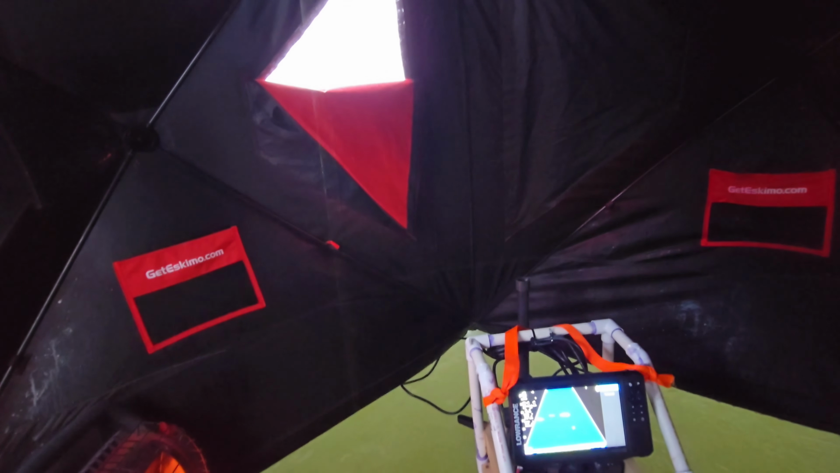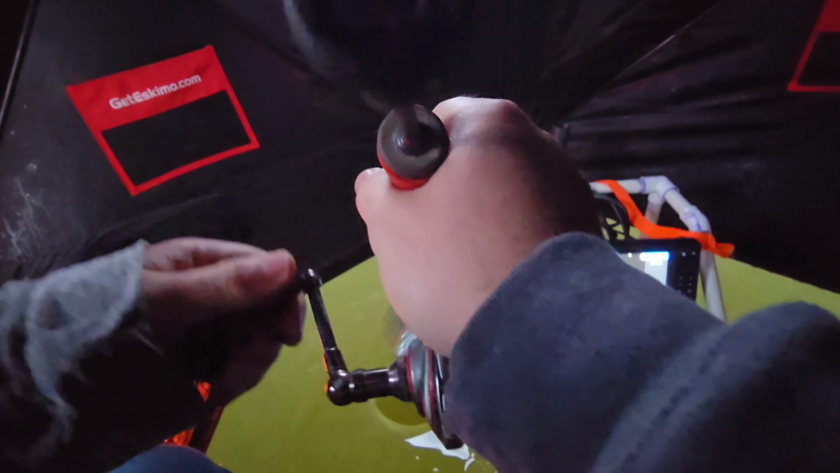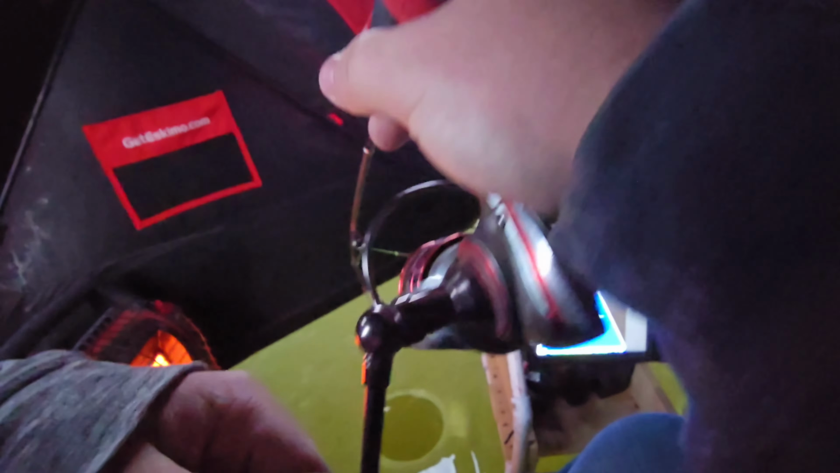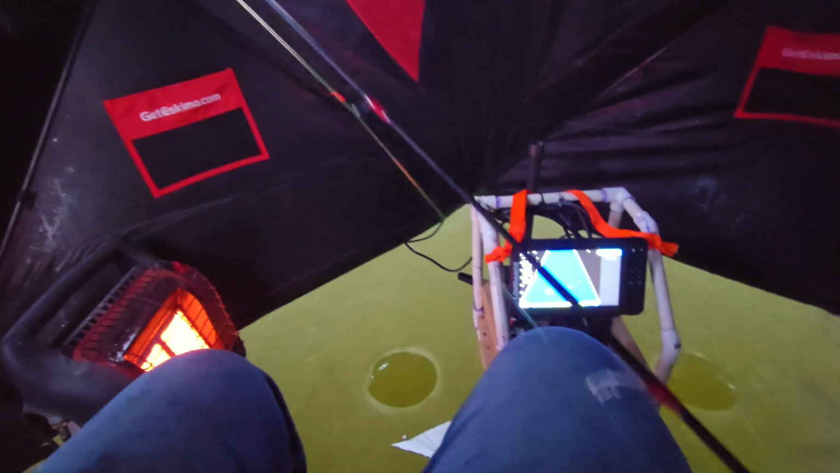There we are. That might be a bit better. Oh yeah, he is. Not by a whole lot, but he is. You always think they're bigger than they are, and then they come out of the hole and you're like, oh, you look so much bigger in the hole. He might be a 10er. Probably about the same size as the other one I got over there. Maybe just a touch bigger.